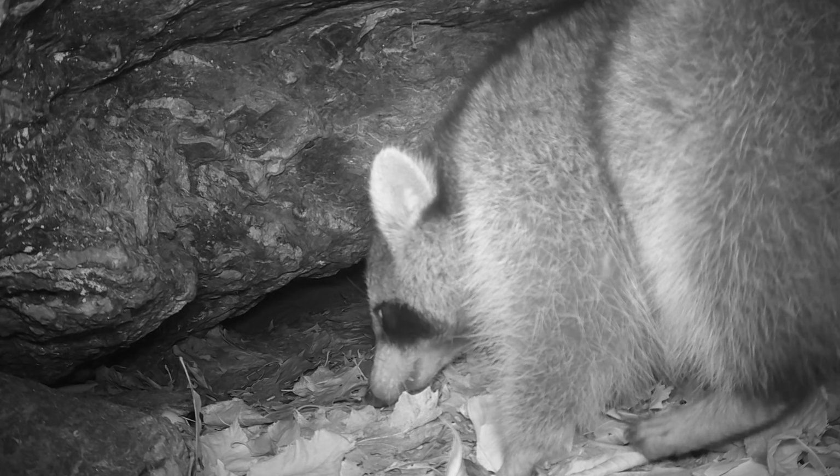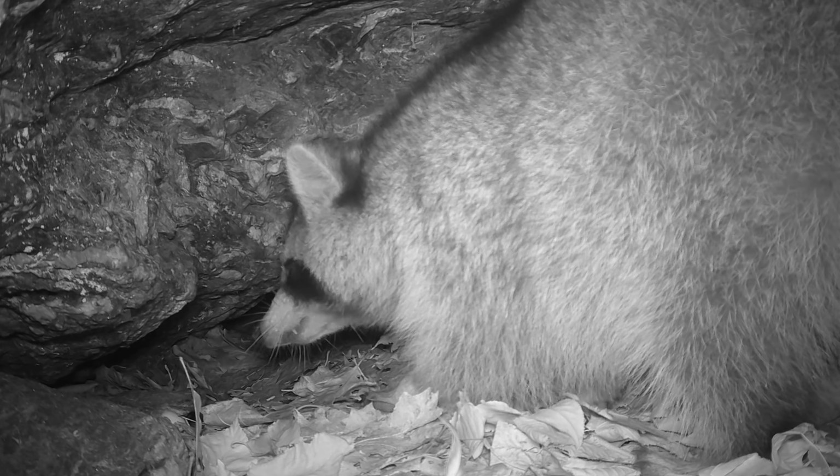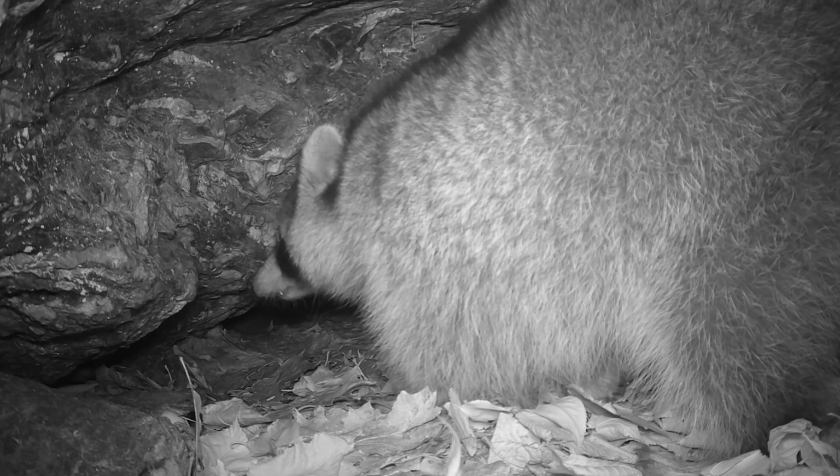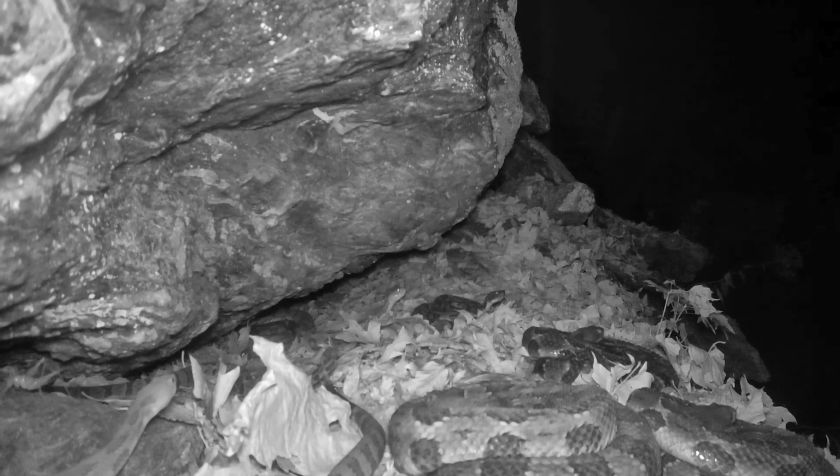A frequent mammal visitor to rattlesnake dens are raccoons, which, as you can hear, are uneasy about this. However, the raccoons appear to be more interested in camel crickets, which are common at such rattlesnake hibernacula. In this clip, captured the previous fall, you can see several camel crickets scuttling about, in close proximity or literally on the rattlesnakes, suggesting the reptiles offer inadvertent protection.